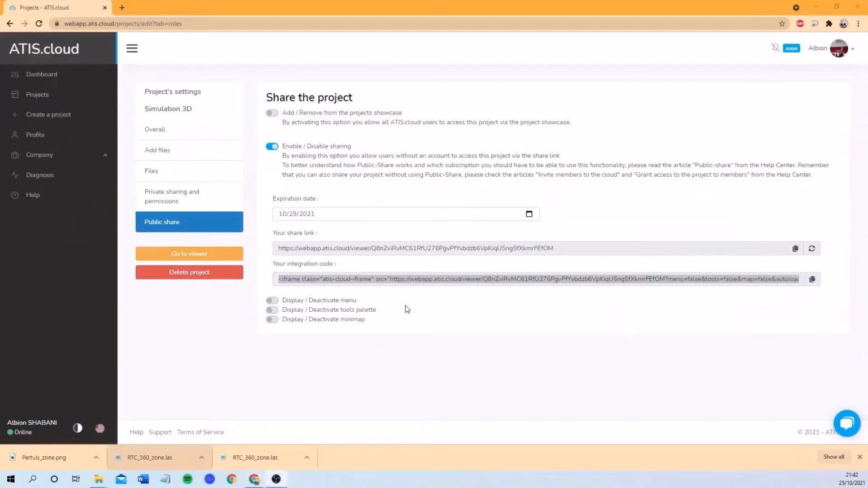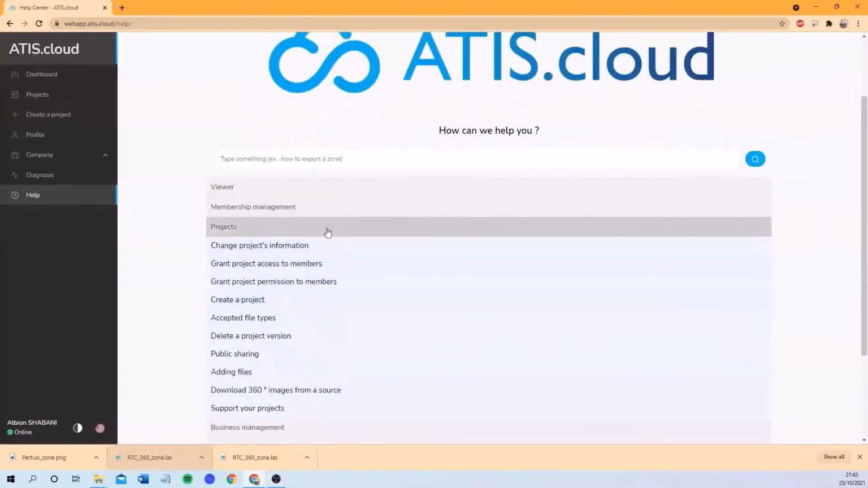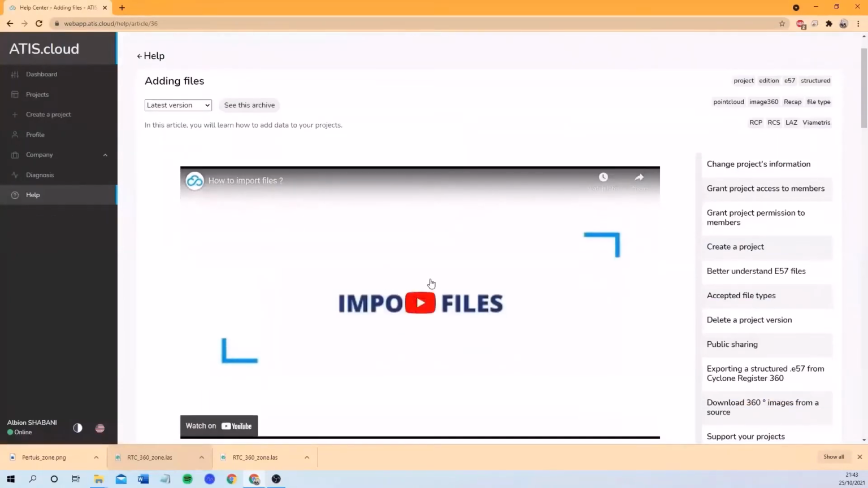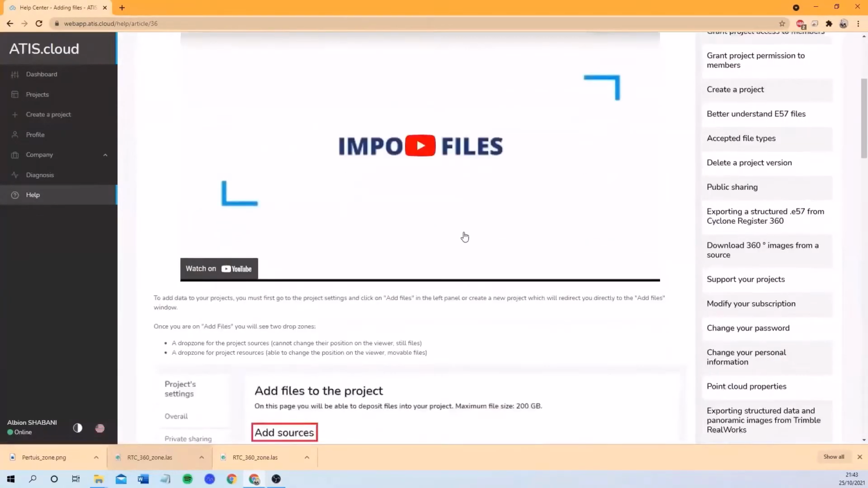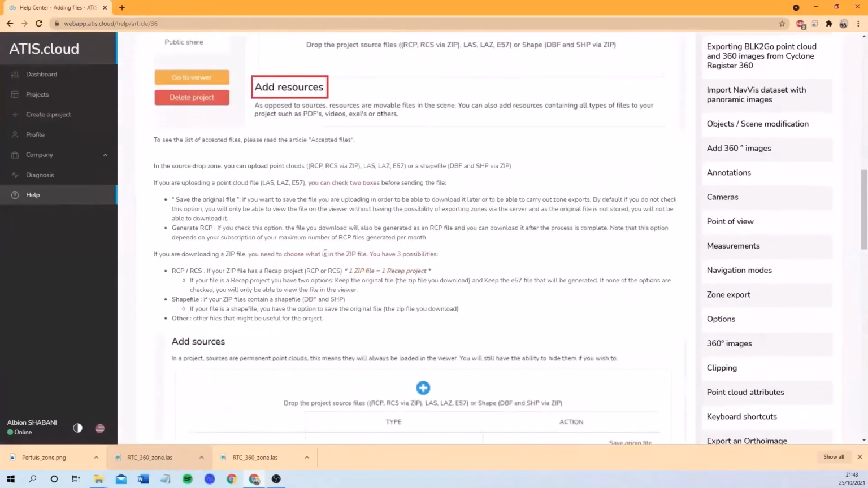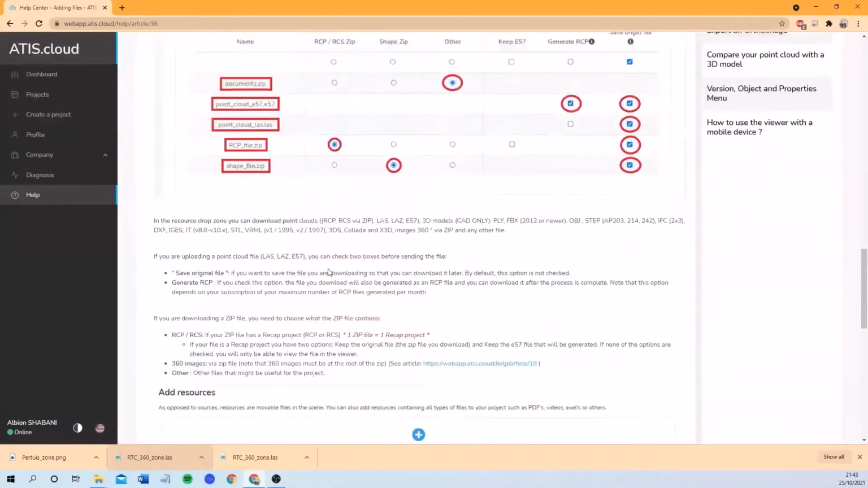All this information on how to share a project and how to invite members, there are articles that explain with videos how to do that. For example, for the projects here, how to add files. You have a video that explains how to do that, and also screenshots with every step that you need to know and all the important information on how to upload the files.